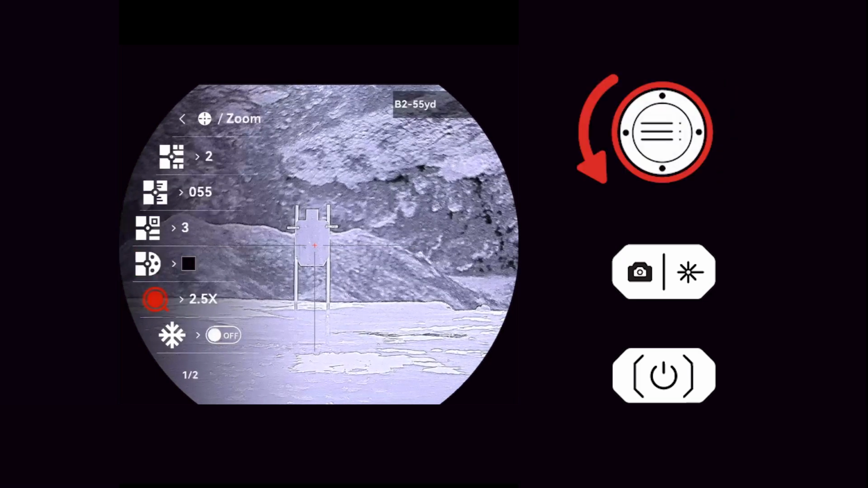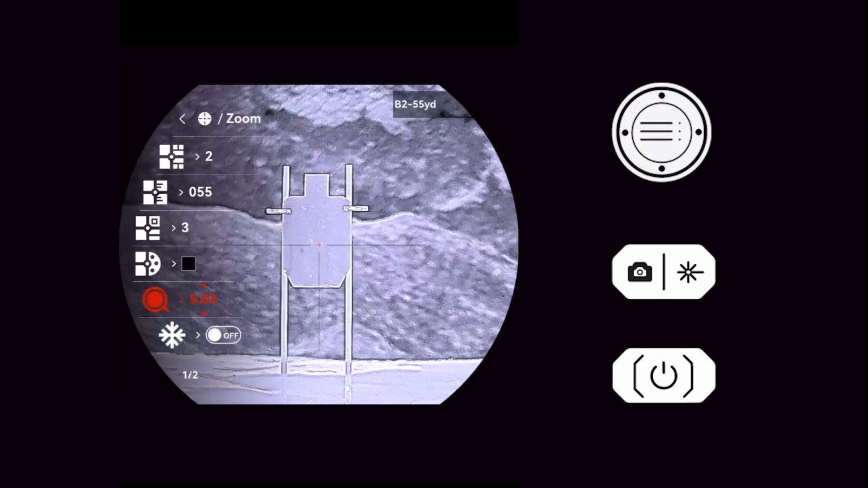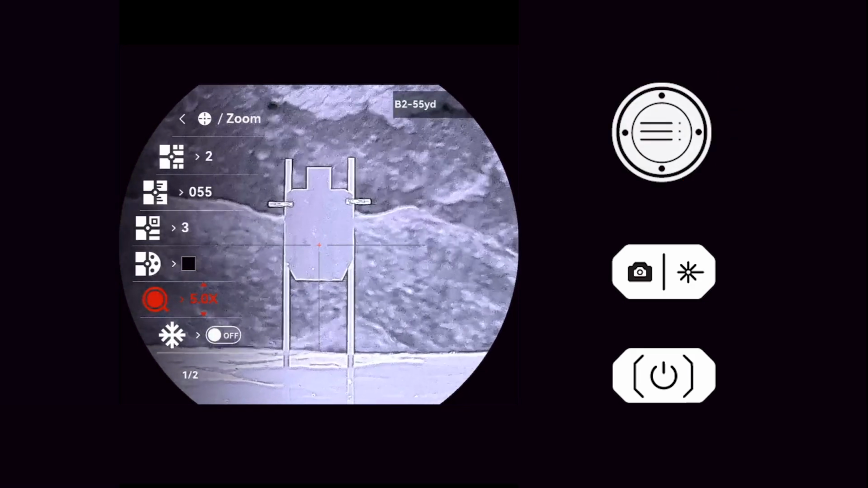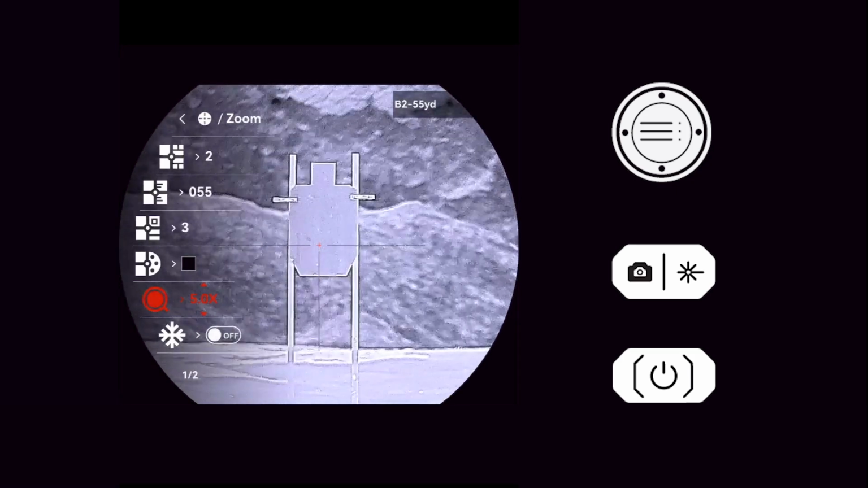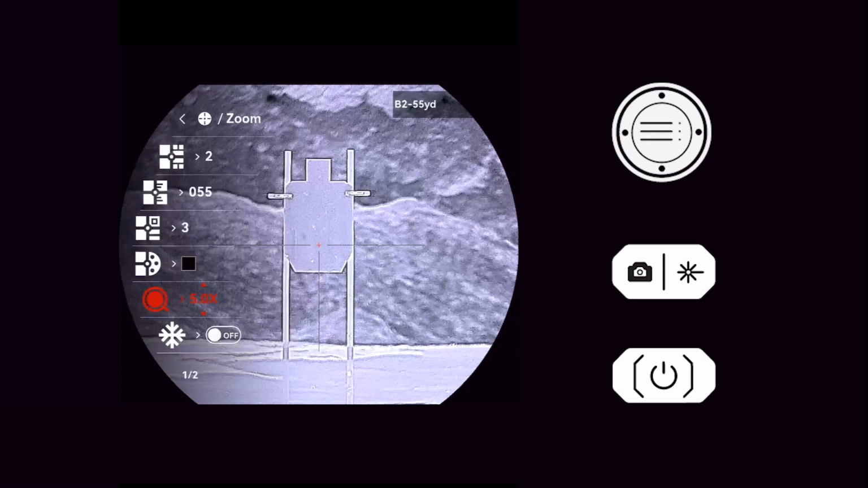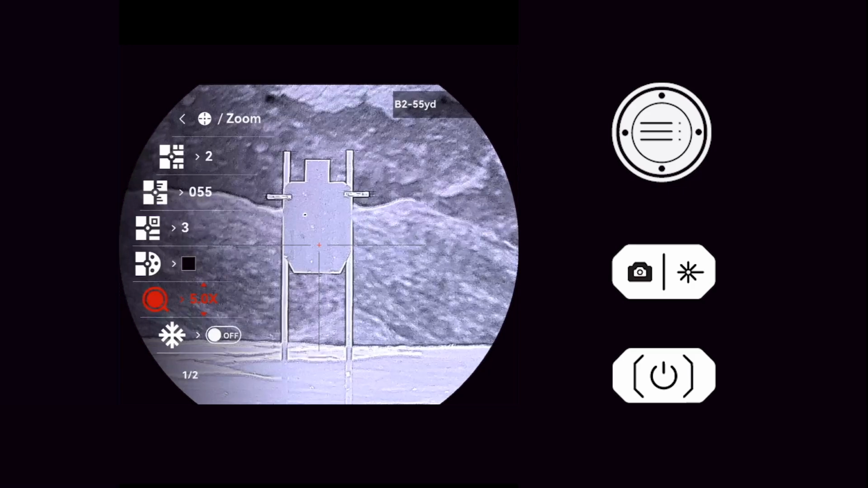Start by navigating to the Zoom menu and increasing the zoom until you have a detailed view of your target and can clearly see bullet impacts. You need a precise aim point to zero your optic. For this video, we are using a thermal-sensitive polymer target and will use bullet impacts as aim points to zero